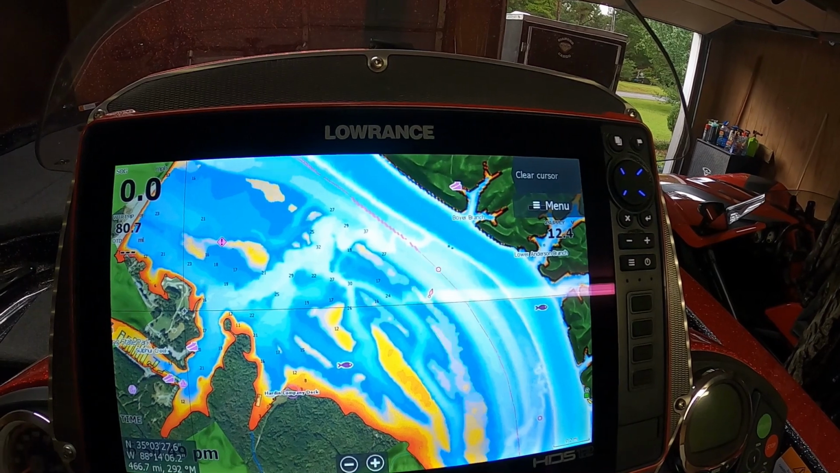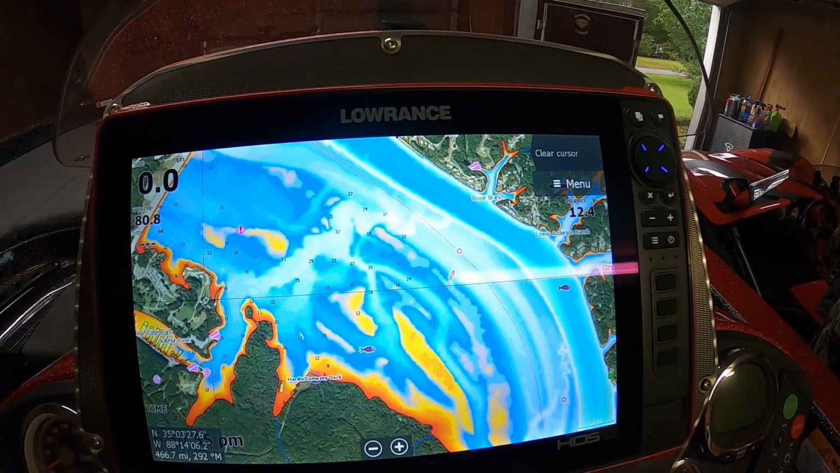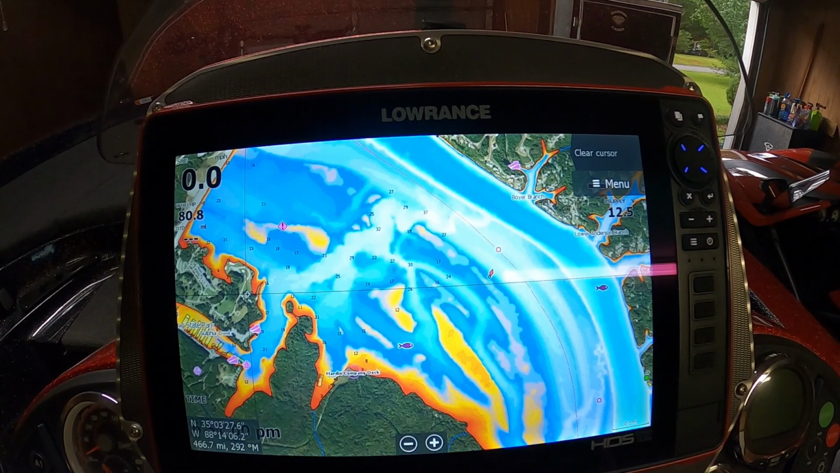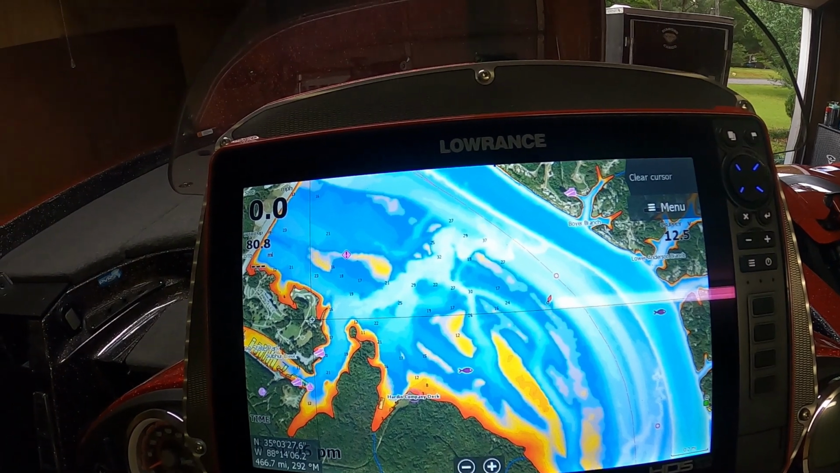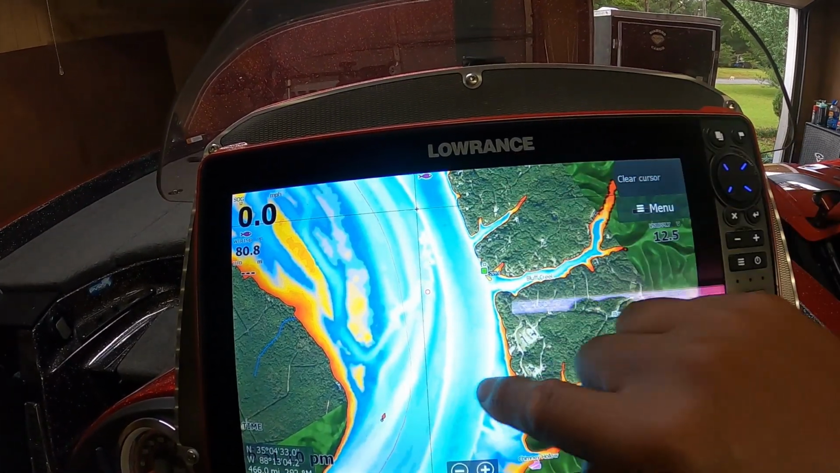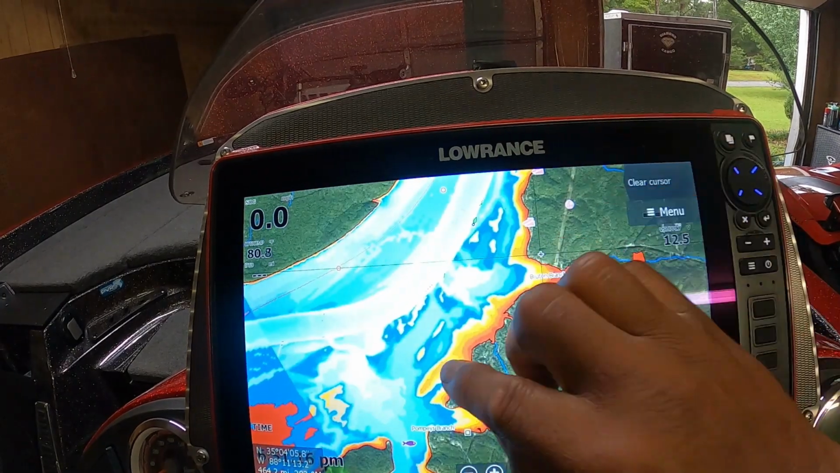Now, Pickwick Lake is known for its ledge fishing in the summertime and things like that. I'm not sure what it'll be doing in the fall, but just for the sake of the video, take a look at what happens if I was to go to Pickwick Lake in the summertime and I said, man, I want to try some ledge fishing. Here's the main river channel. You can see because of the color palettes, we got it all separated, nice and clear.